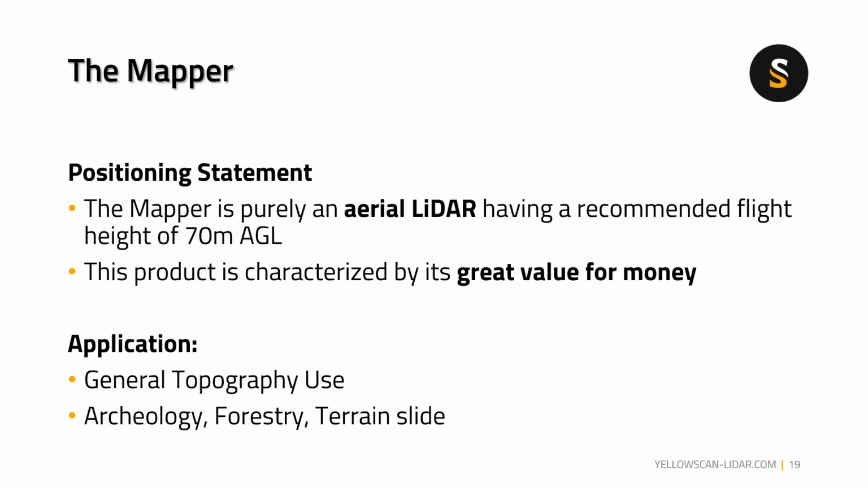With the Mapper, again, the positioning statement is the same as for the Mapper Plus. It's a purely aerial LiDAR sensor, with a recommended flying height of 70 meters AGL for the Mapper, and the Mapper Plus is at 100 meters AGL. So these two products, I must say, are very great.